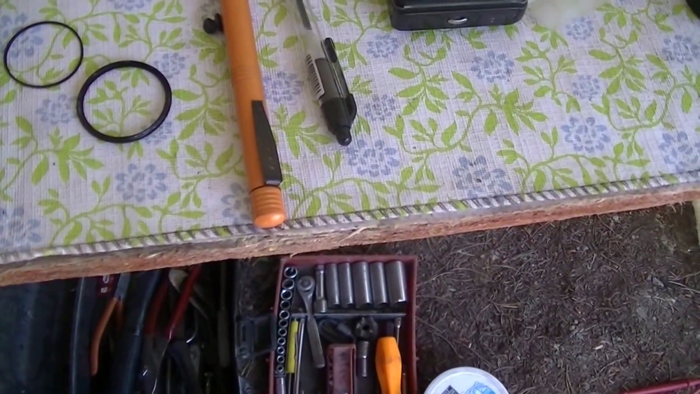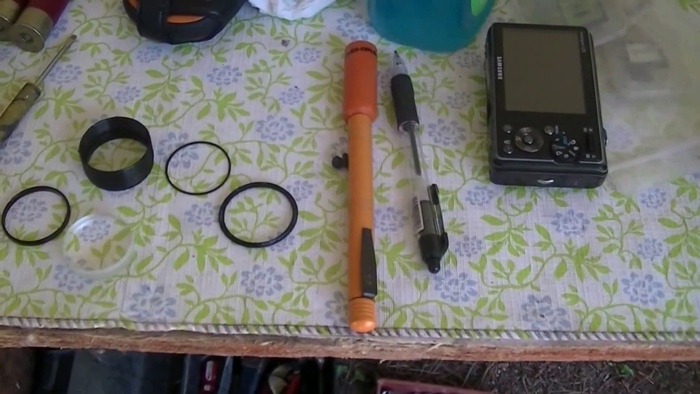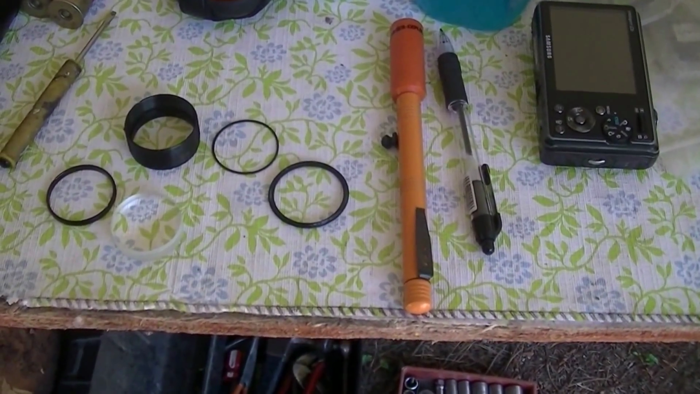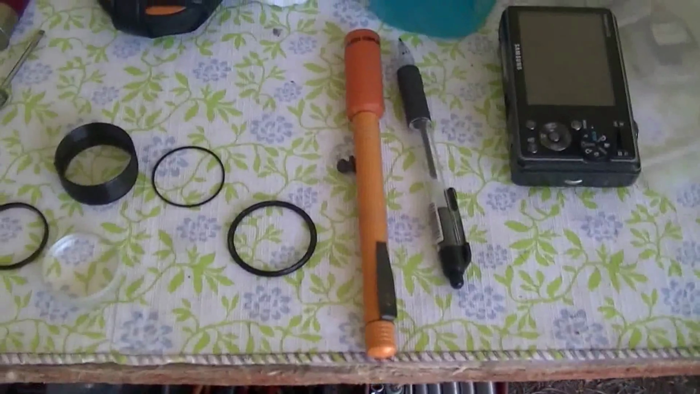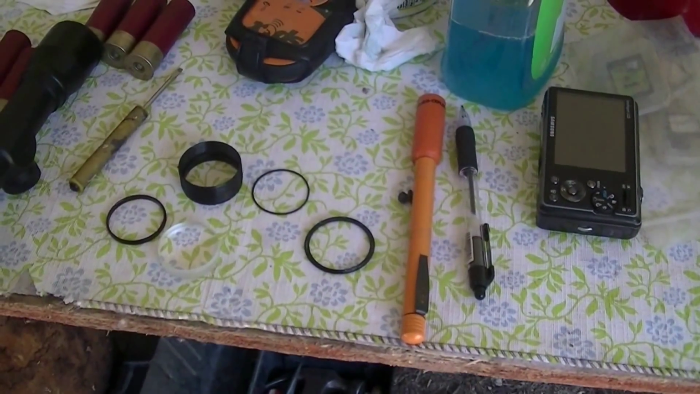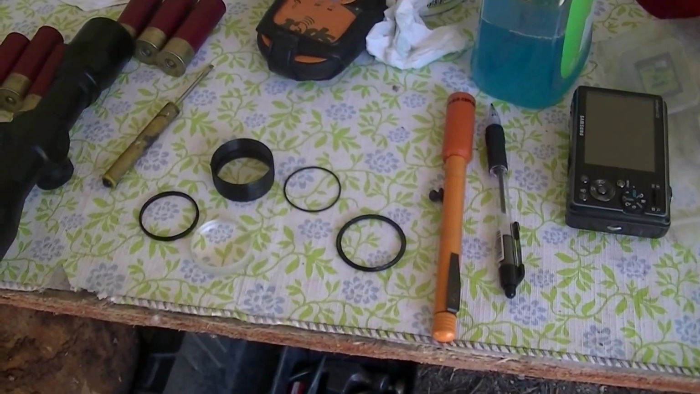So anyways, I put it all together and tried it. It works excellent. I don't think the scope is filled with gas because it didn't seem like it was that good of a seal. Had some on this end cap here that goes on. They had glue on there. So I think it's going to be okay. At least I fixed it. I don't have to ship it away. It cost me 30 bucks. I'm going to put it on my crossbow and try it and take a few shots and see what happens.